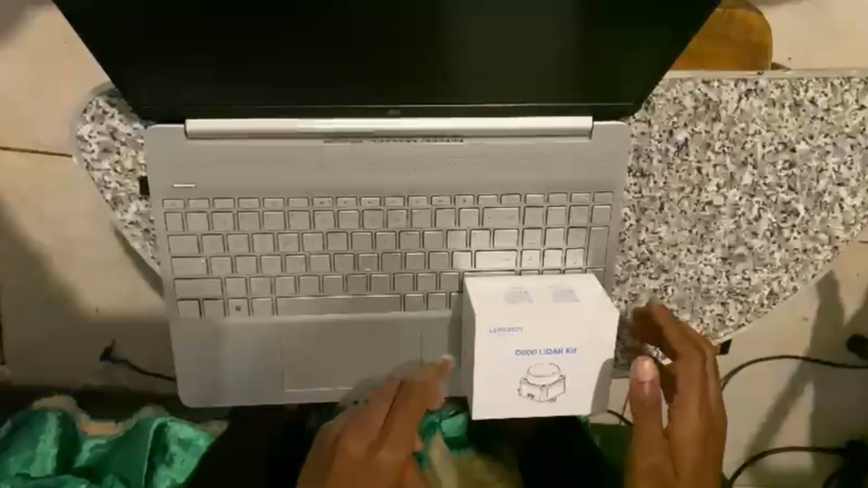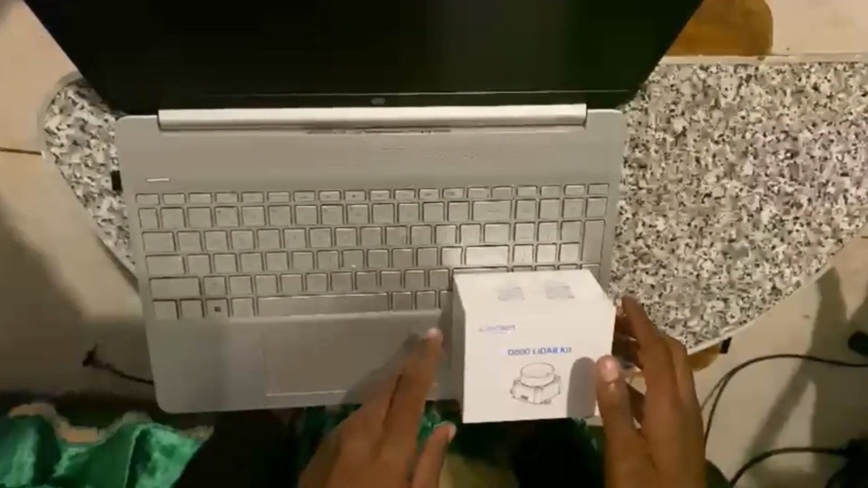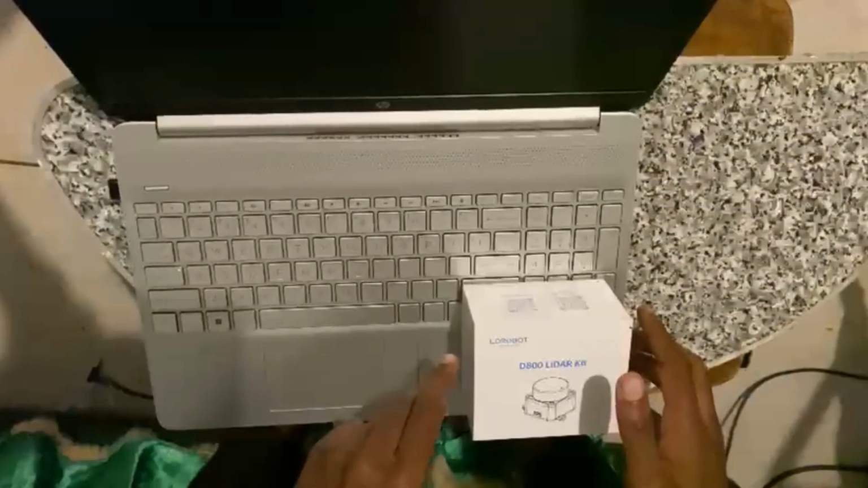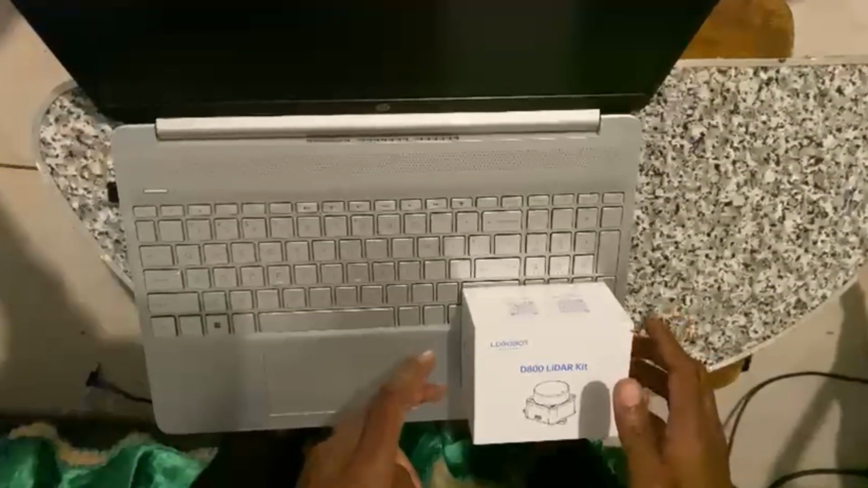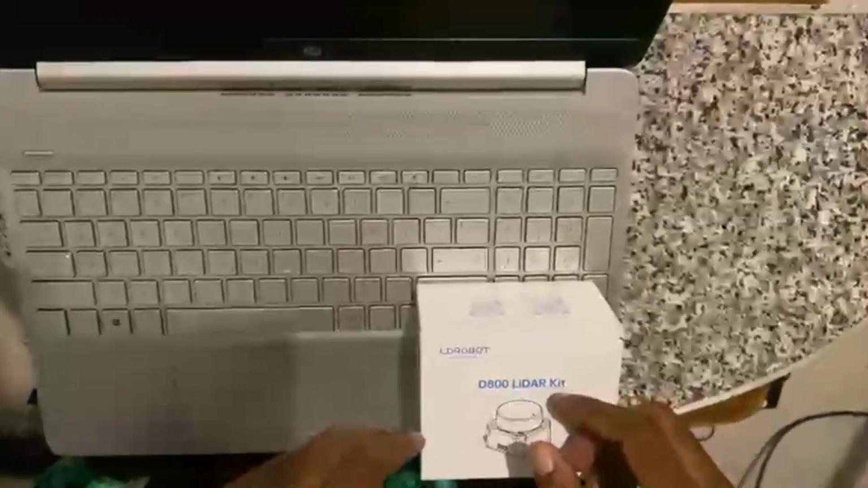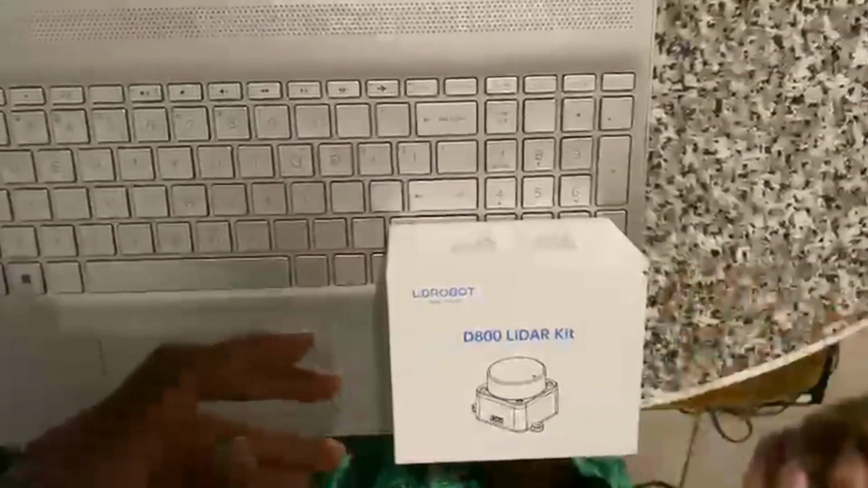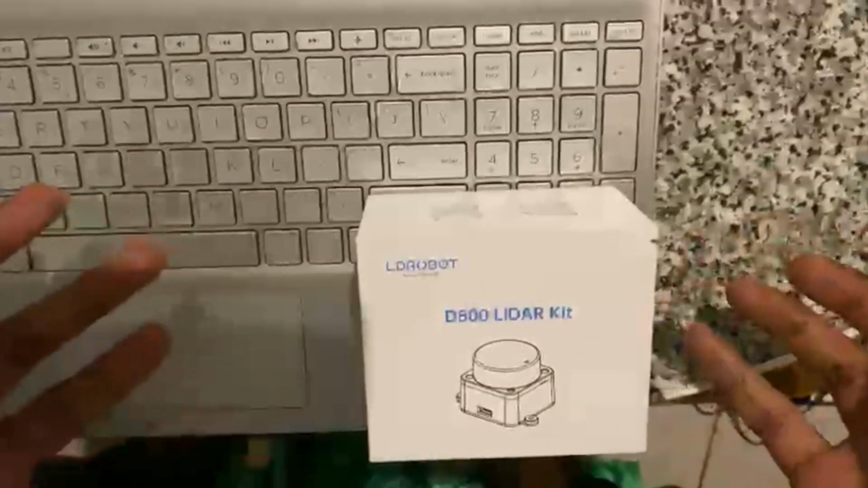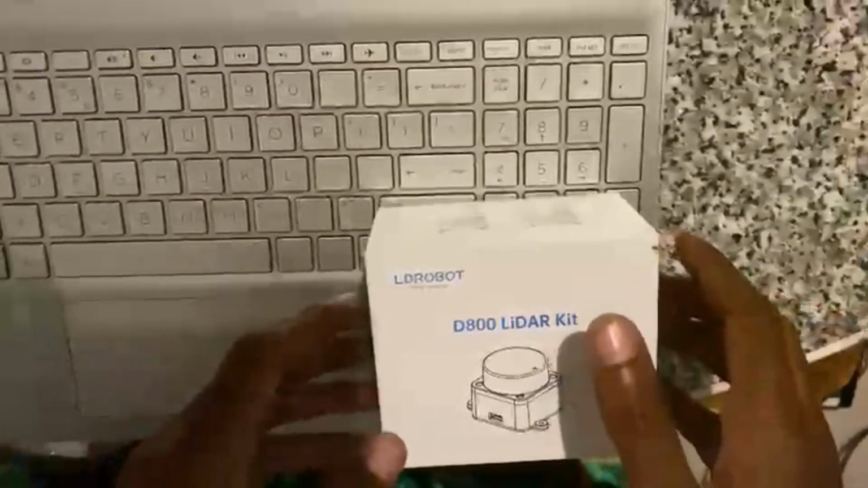So today I'm gonna show you how to unbox the STL-27 LiDAR from LD Robot. This is a cheap LiDAR sensor that I purchased for around $100 US. Pretty cheap, right? Let's dive into it.